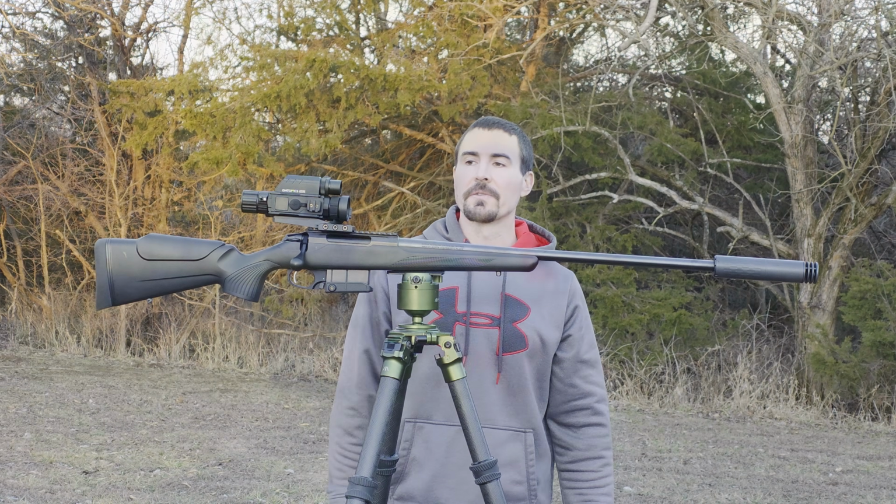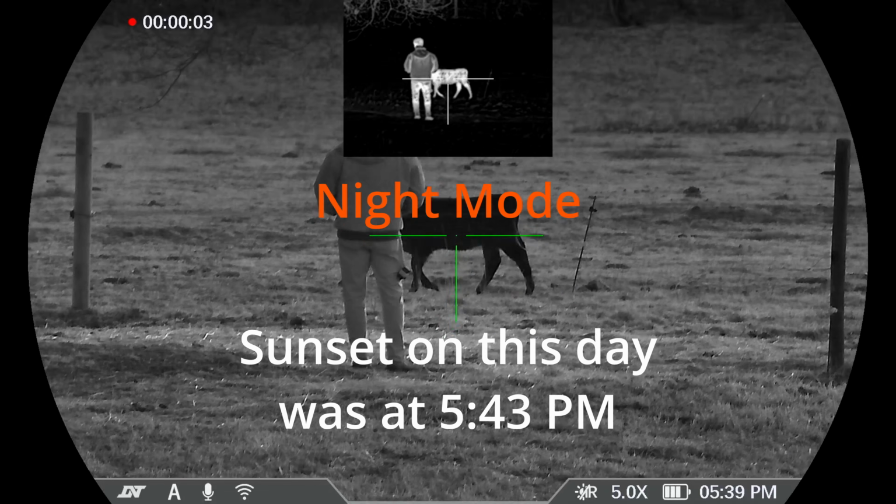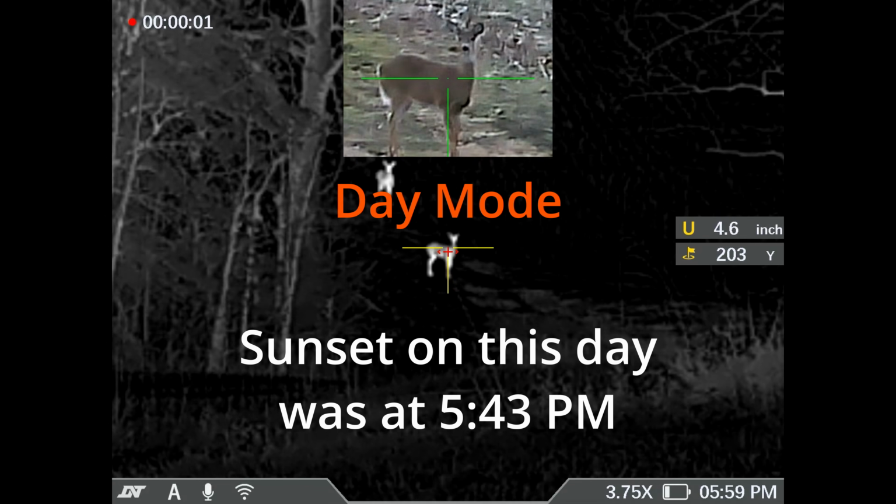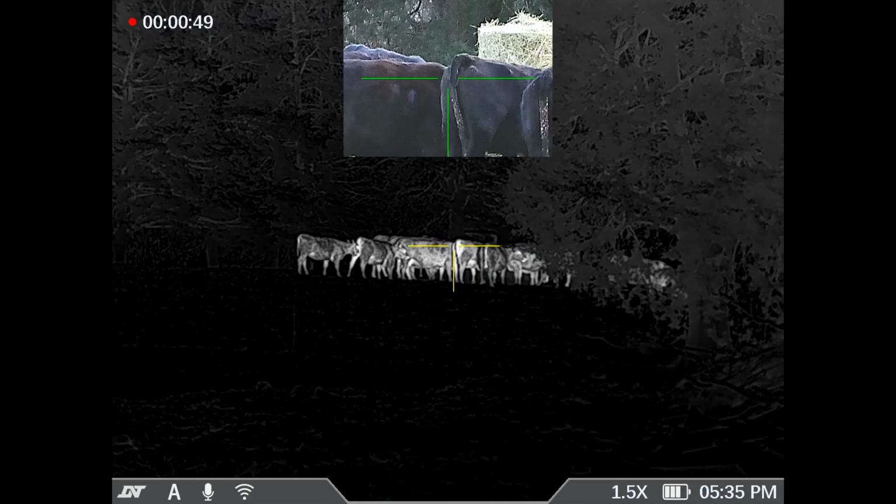It is a 1.5 base magnification on the thermal, and the daytime nighttime is actually a 5 times magnification. Some other features this scope has: it's got the SONY STARVIS 2 sensor. That's a really good quality low light performer, and a lot of times you don't even need to use the IR light. This is the DNT ThermNight 635R.